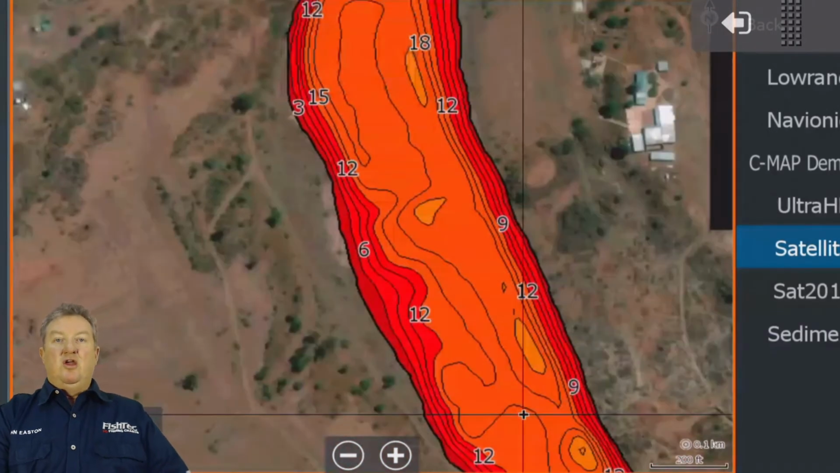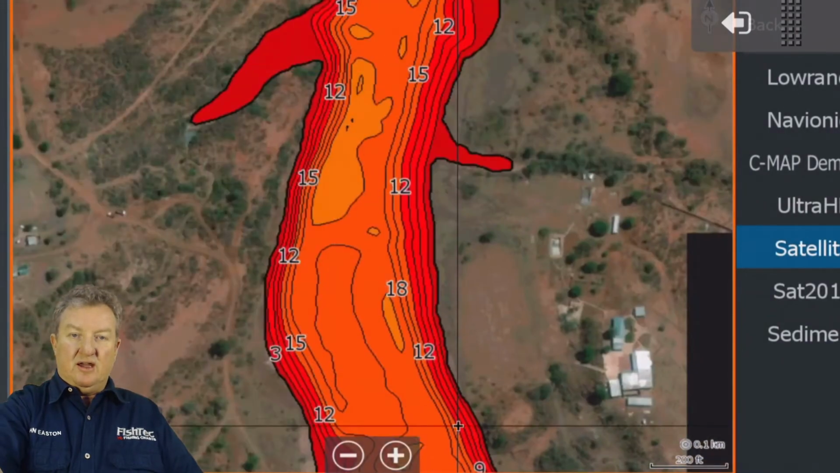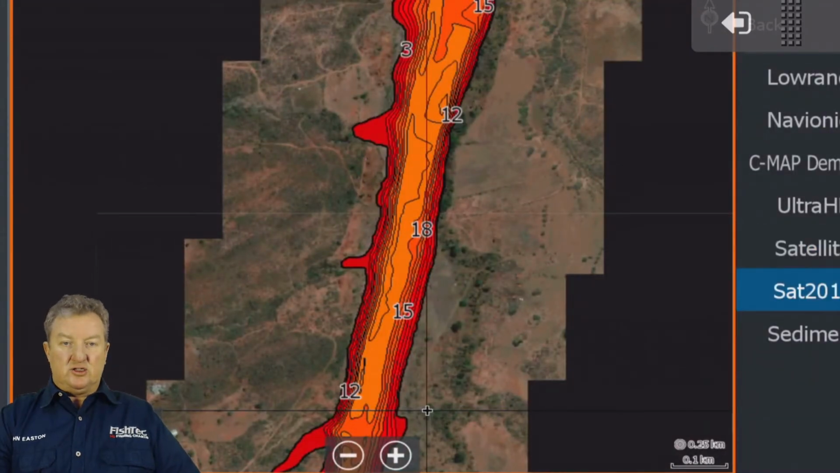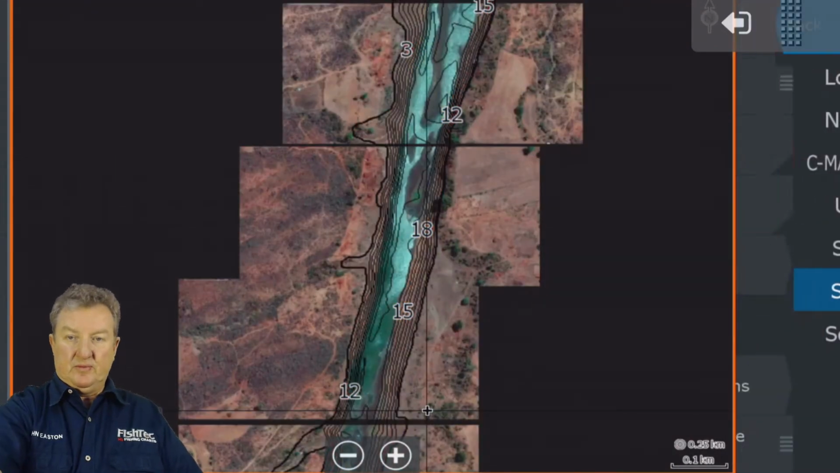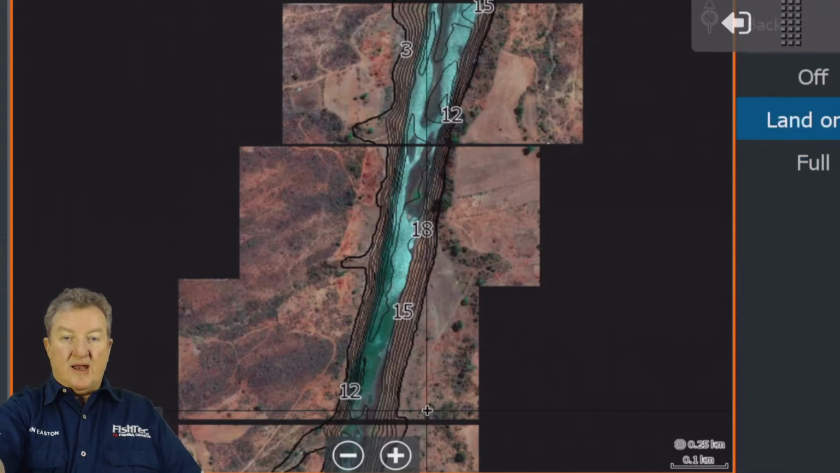But please, the secret is, when you're flying through this area and you're driving, flick over to satellite 2016, go to your chart options, and don't use land only. No, why is it not changing?